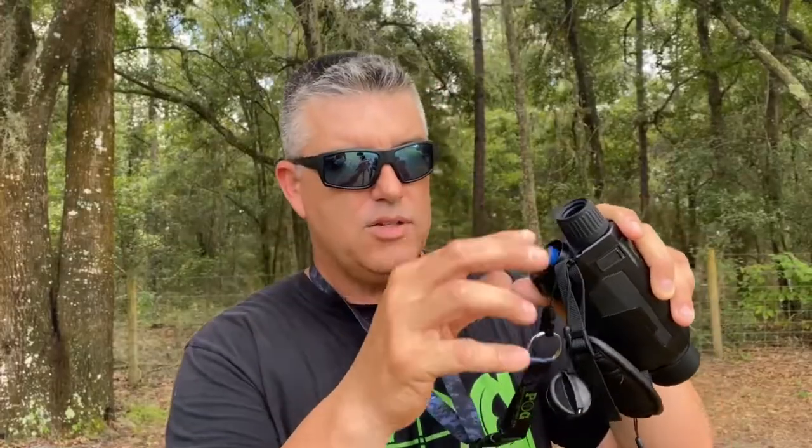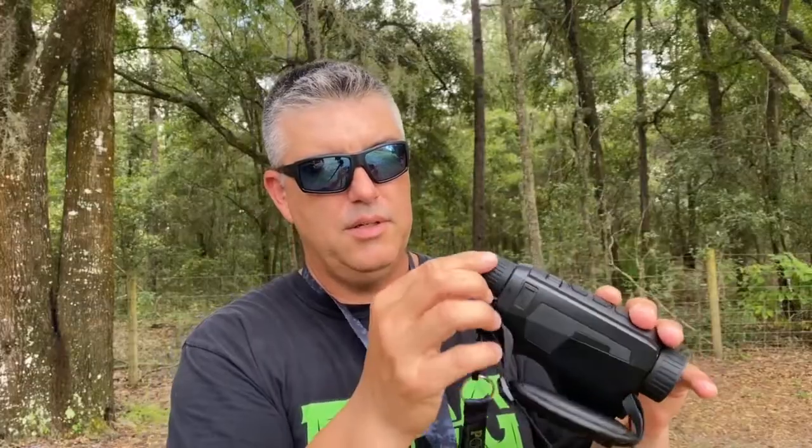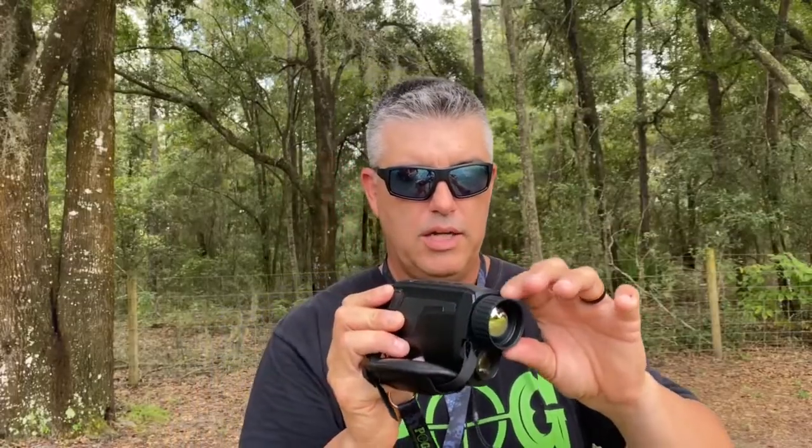Basically, it has a couple buttons on top and a wheel. It uses a little different battery, an actual 18650 battery. It comes with two of these right here. It just slides in like that. It's waterproof, completely IP67 waterproof. It goes in one way and then it clicks. It has a small rubber eyepiece here that's movable. The front's movable, so you can adjust your clarity there.